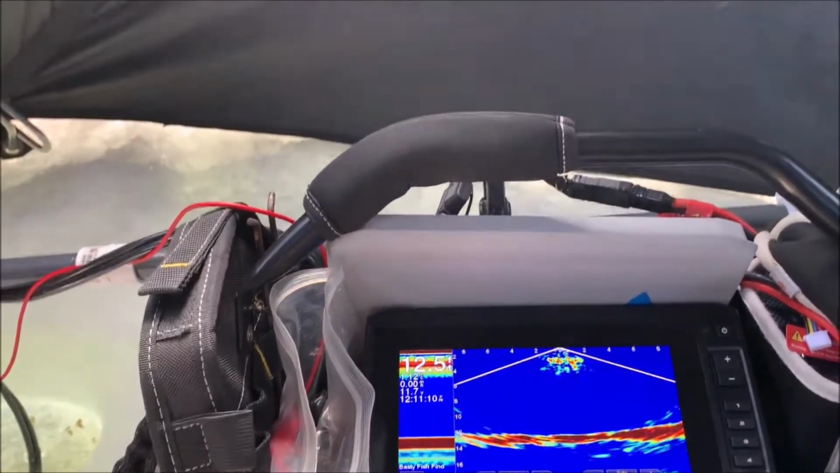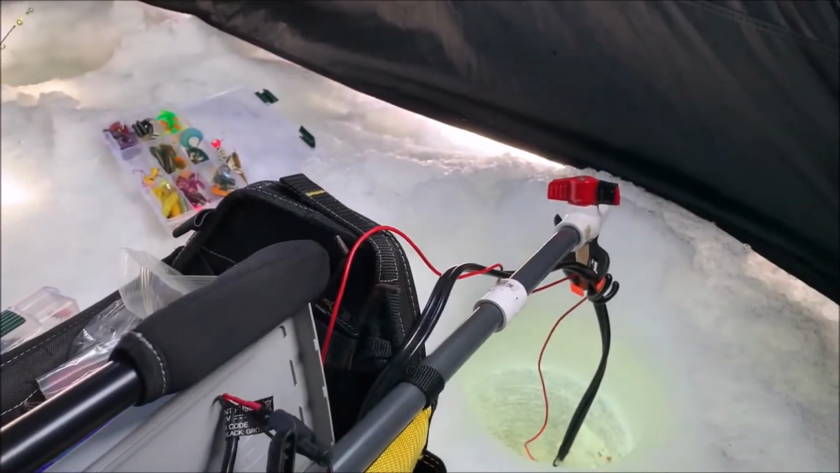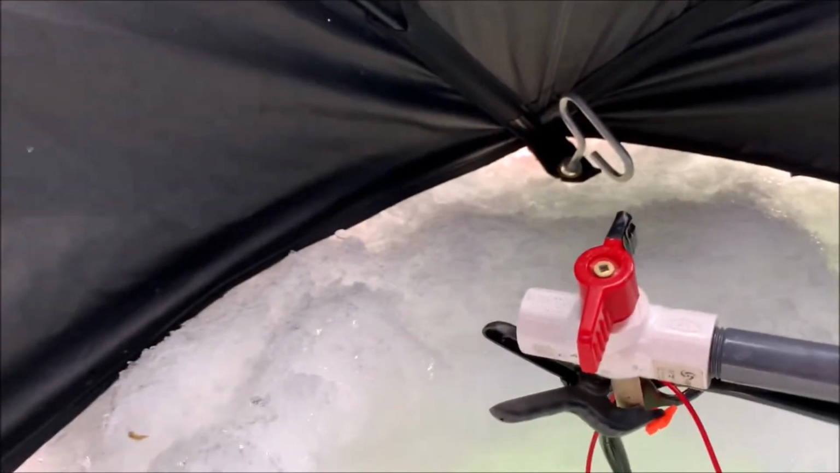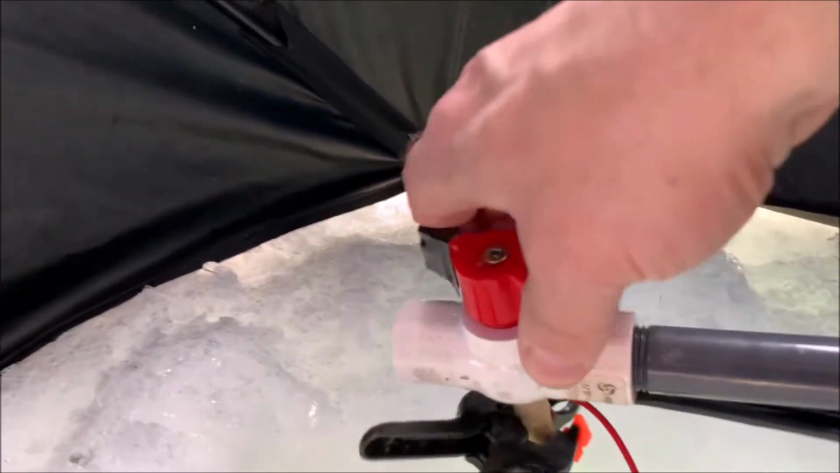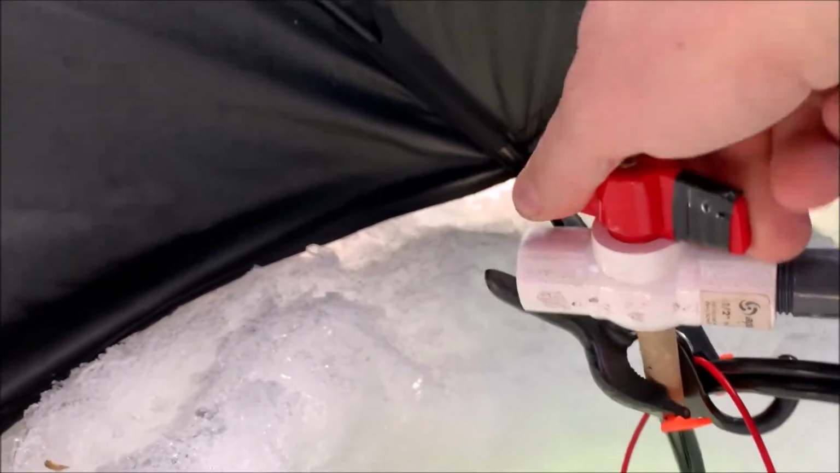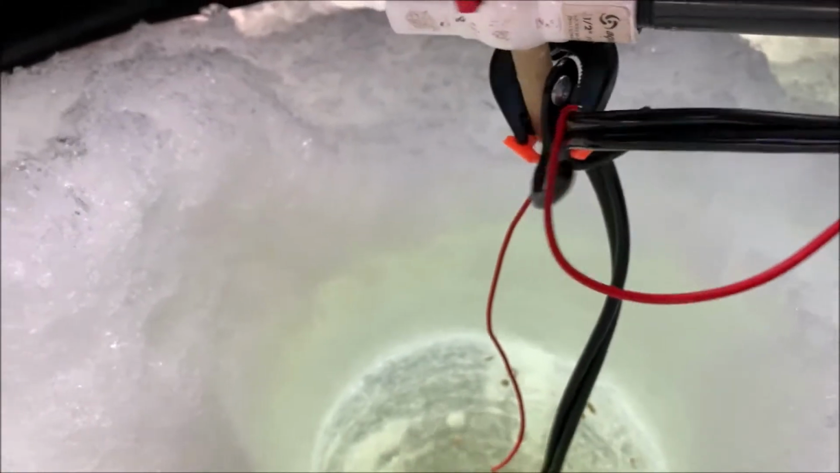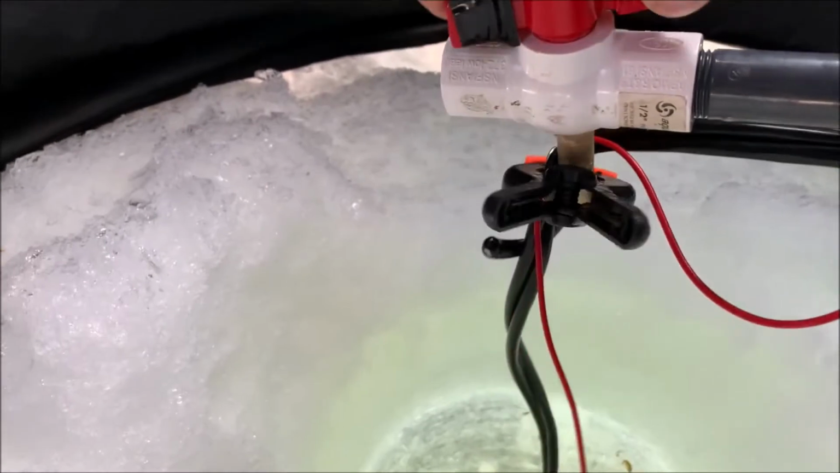And the way I built this setup is I just put some plastic pipe on the back side and then an extension that goes out over the hole. And on this PVC pipe, I used a valve setup so that I can actually spin the head just like they do on the Garmin unit. The big difference is that I'm spinning a cord down the hole as opposed to spinning a pole, but